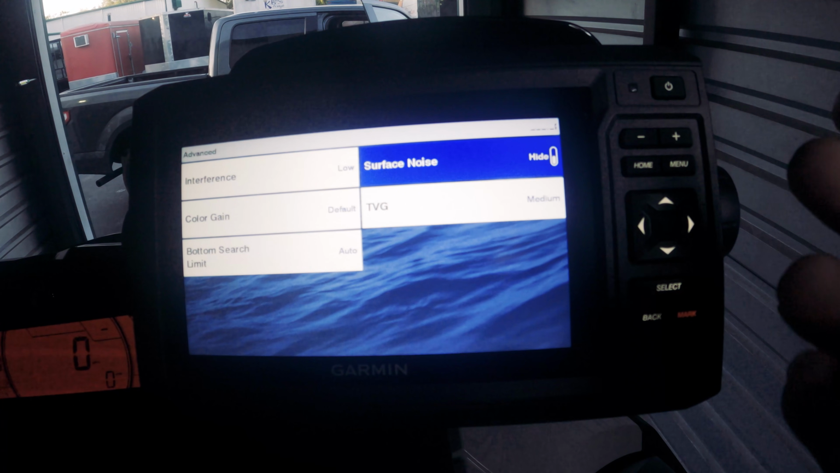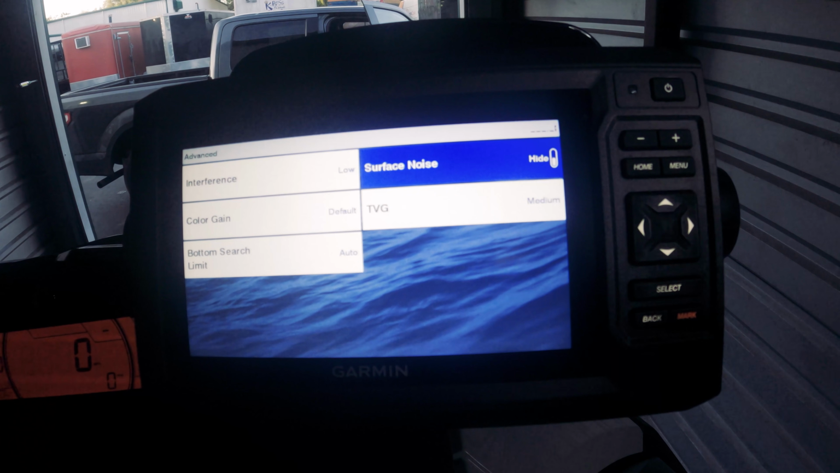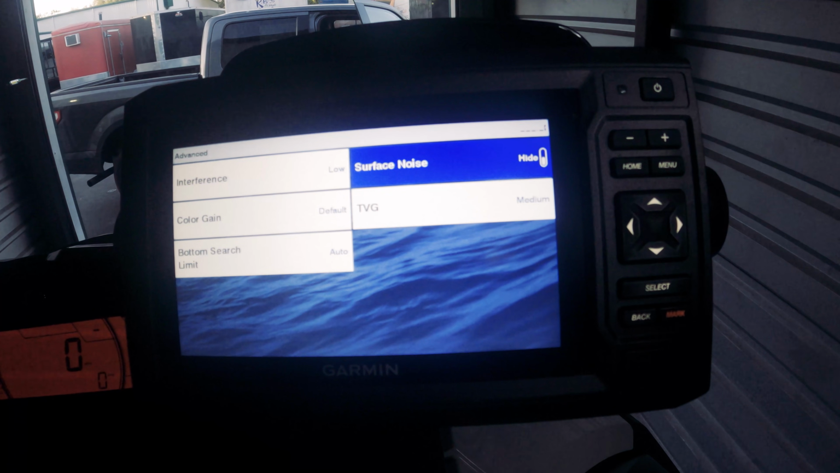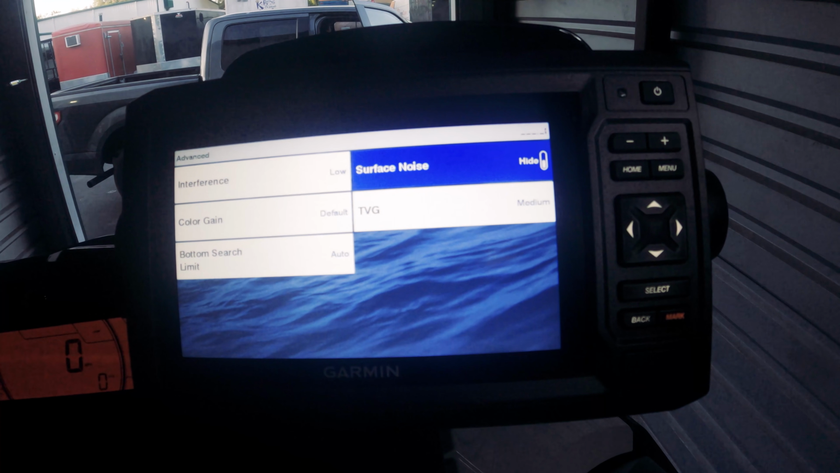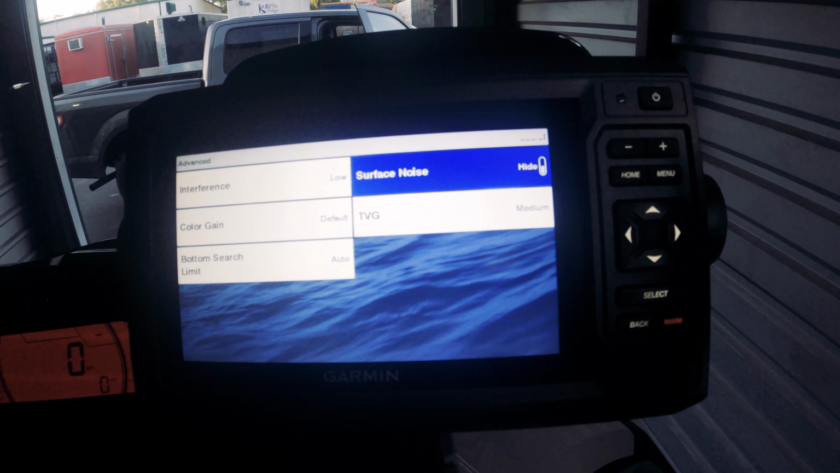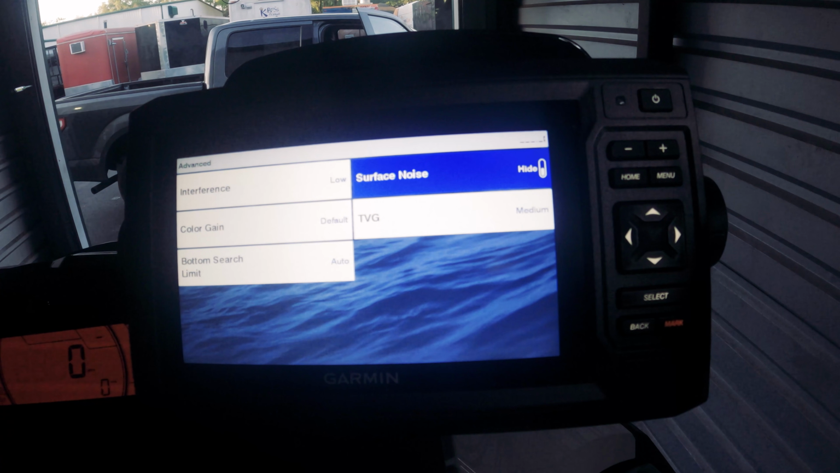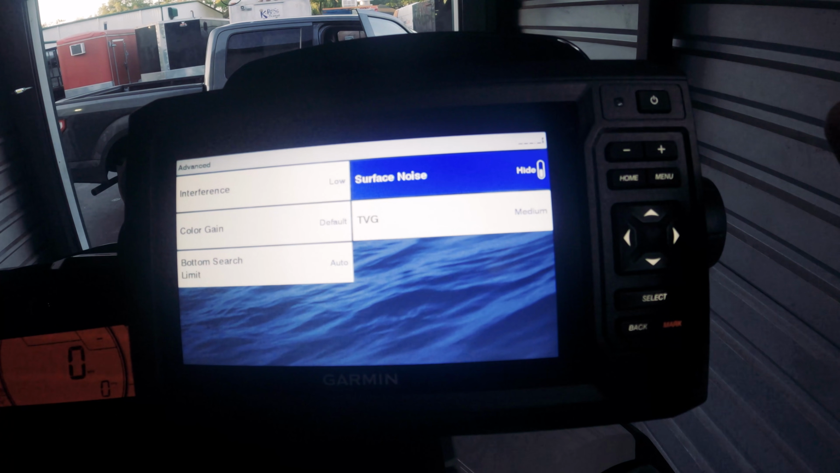Back at the advanced menu, you have surface noise, and for me, I have that turned off. The surface noise is basically what you see when you first start up your GPS when it's in default, and you'll see red markings on top of the water. Well, I'm not looking at anything on top of the water. I can see that myself, so I turn that off.